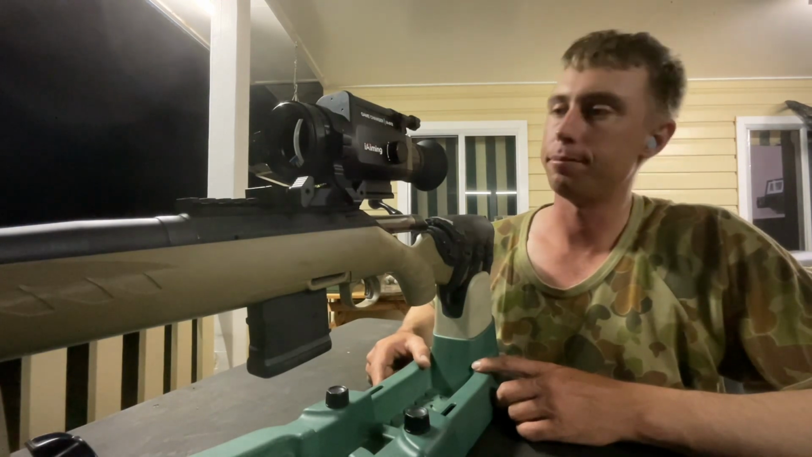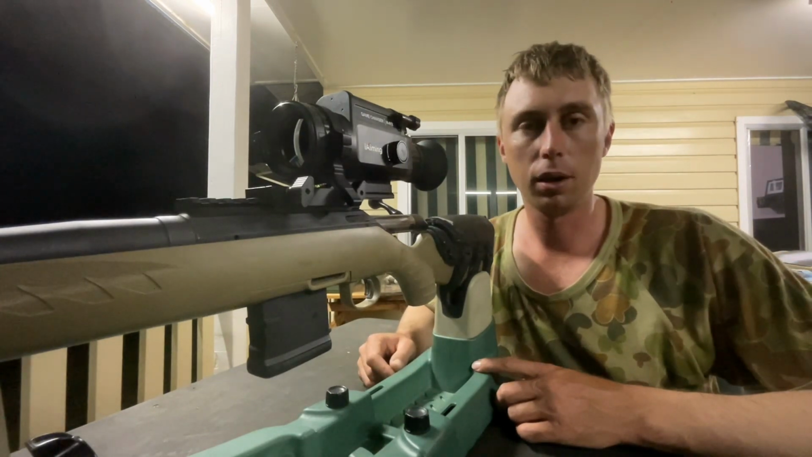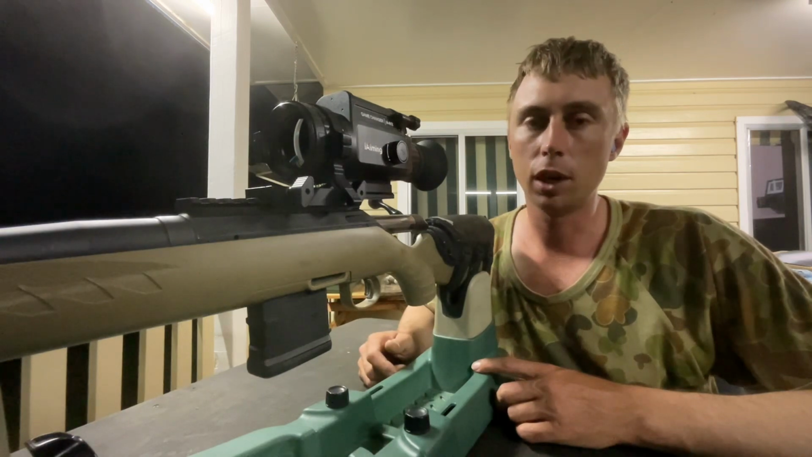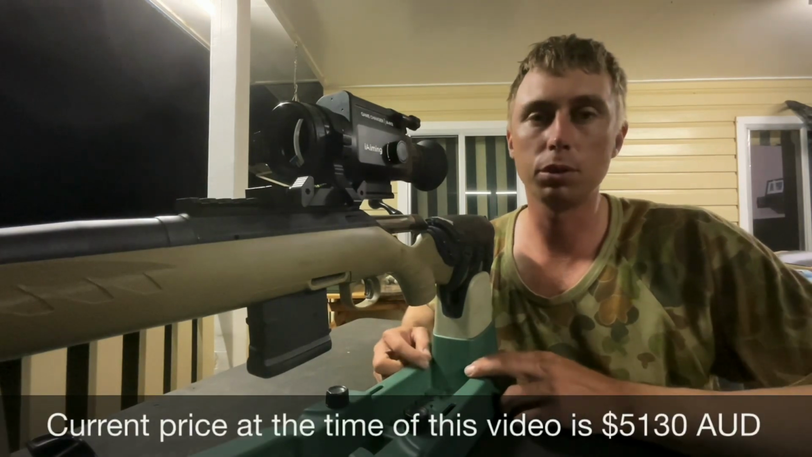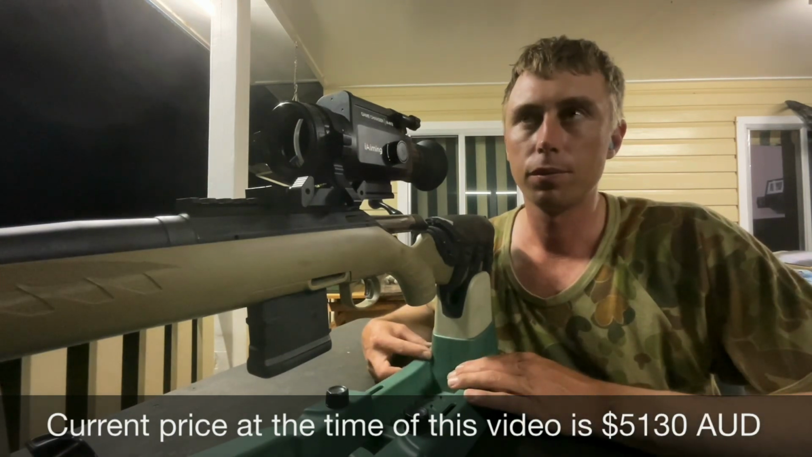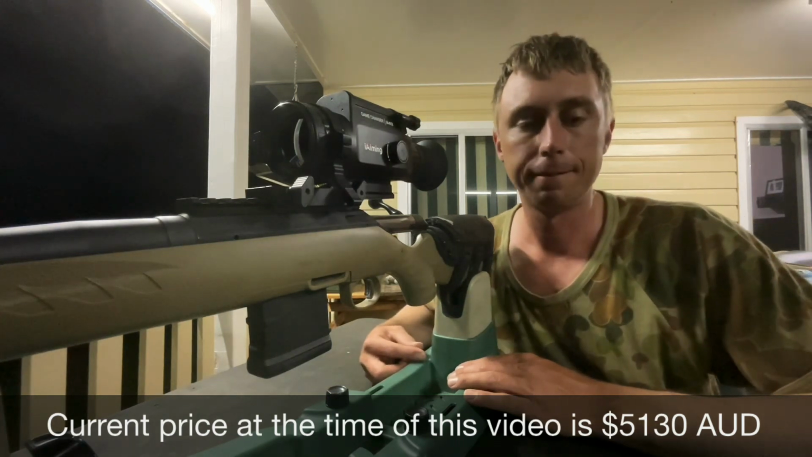So yeah, all in all, good scope, and I highly recommend it. The price, you'd have to check, but when I got this 2 months ago, it was retailing from Magnum Sports in Sydney for $4,830, I think it was.